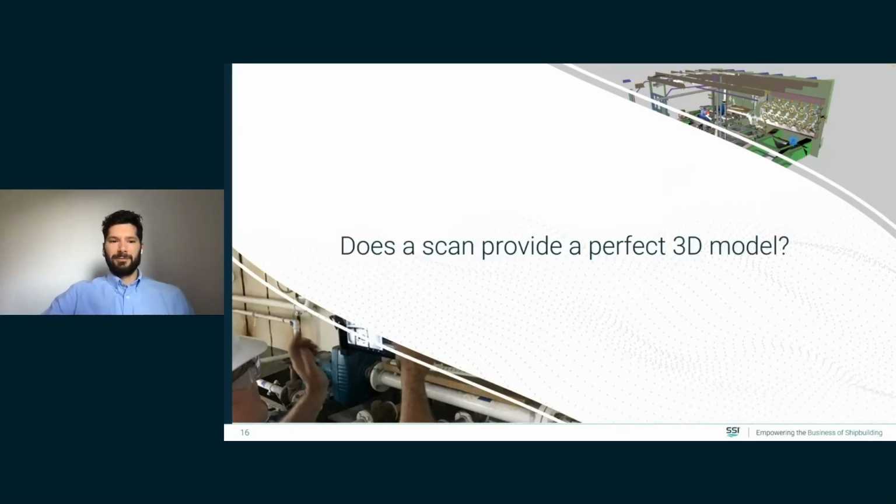And then maybe I'll pose the question to you a bit more directly. Does a scan provide a perfect 3D model? And when and why should you stick to the point cloud versus maybe the CAD model? Well, first of all, the point cloud is a 3D model. It's just a cloud of points that are creating the 3D model. And as you mentioned earlier, whether it's annotations or intensity or other things, you can assign some data to those points.